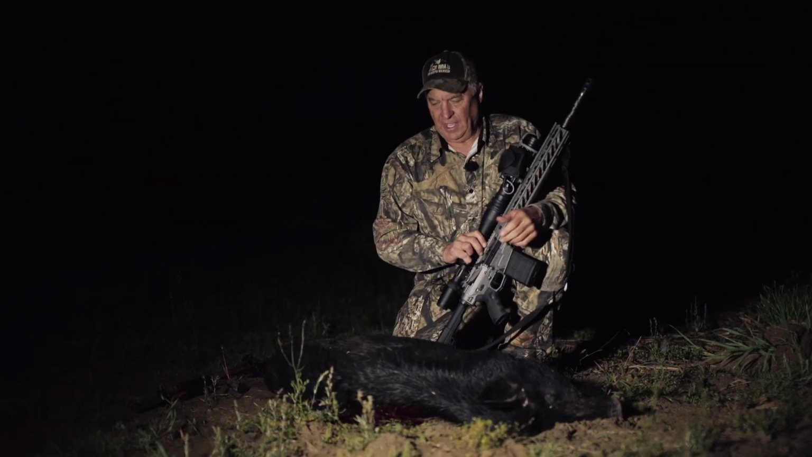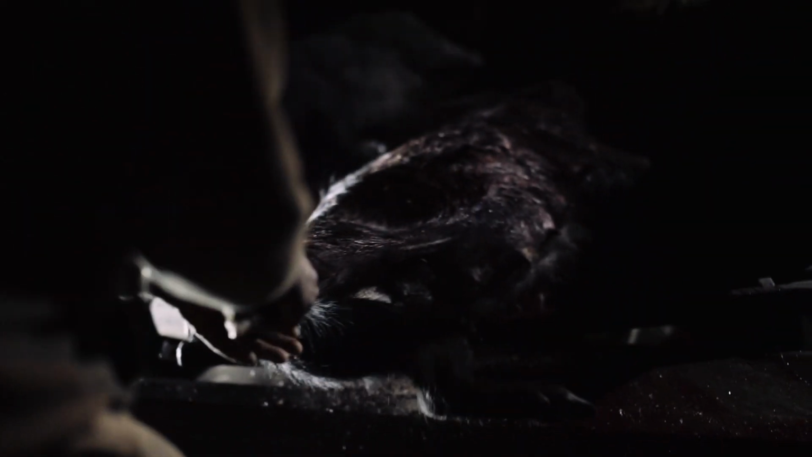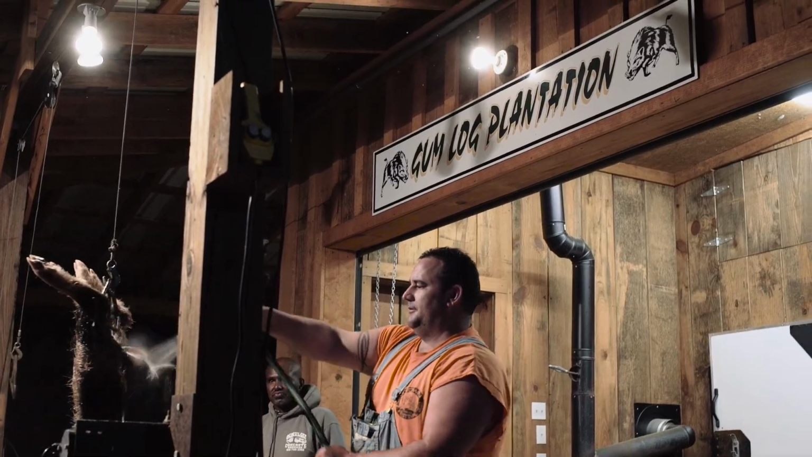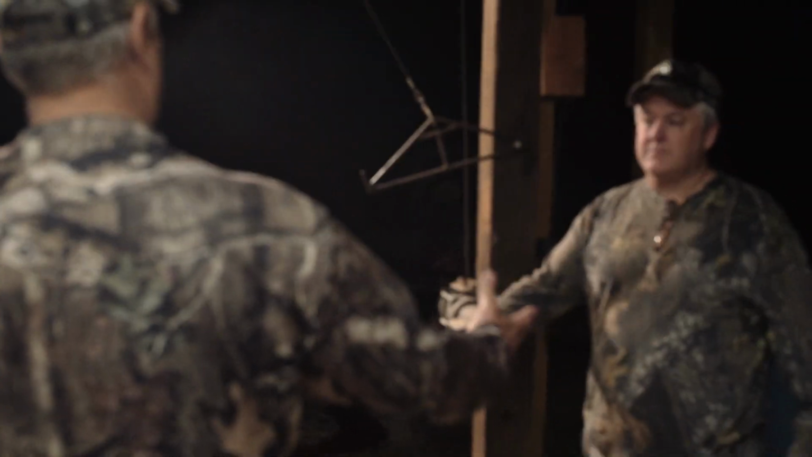We're going to go ahead and head in now. We've got a lot of pork to clean up. We may need a bigger buggy. Perhaps a trailer to pull behind. One of the great things about coming to Gumlog is nothing goes to waste here. We take the hogs out to the skinning shed and get them cleaned down and washed down, get all the dirt and mud off from them, get them skinned up and quartered, and send them home with everyone from there.